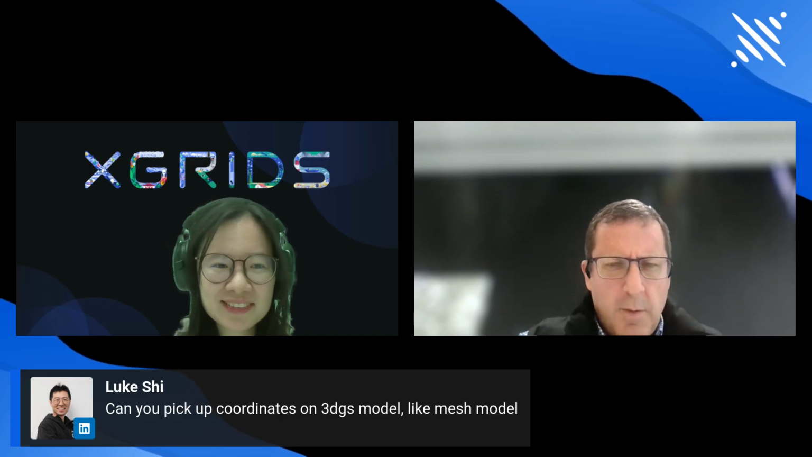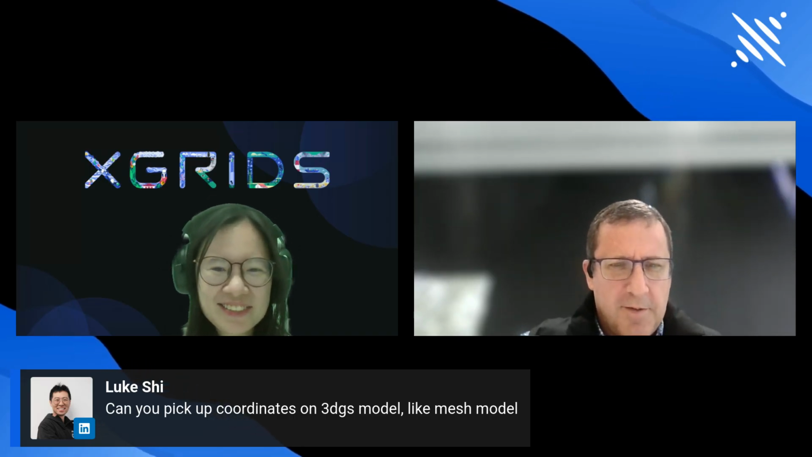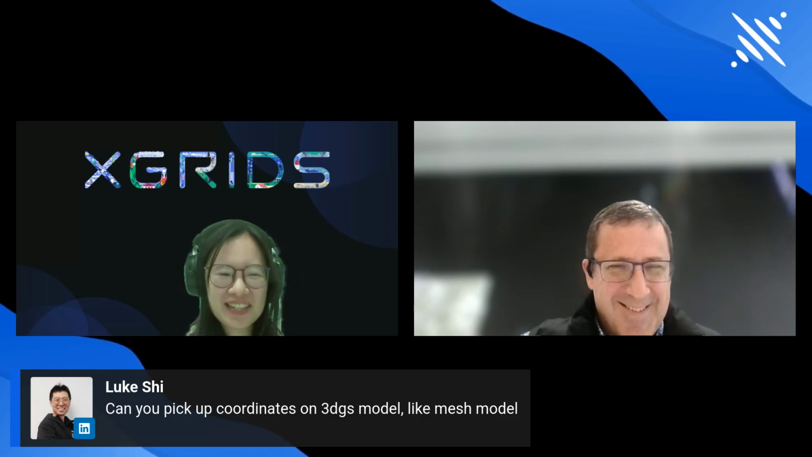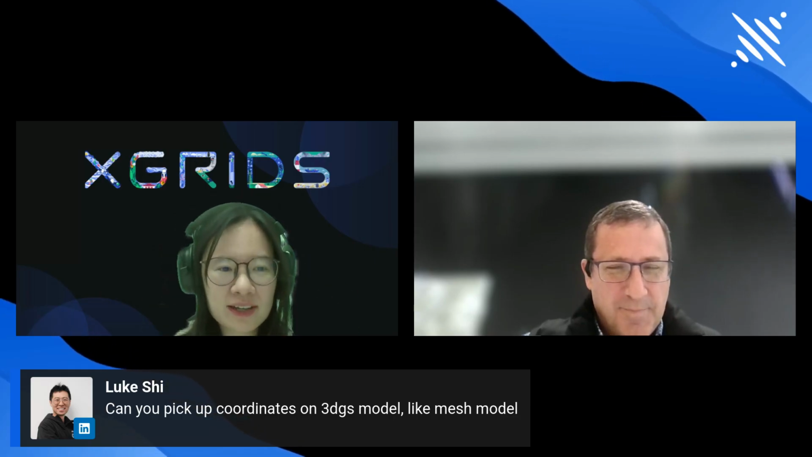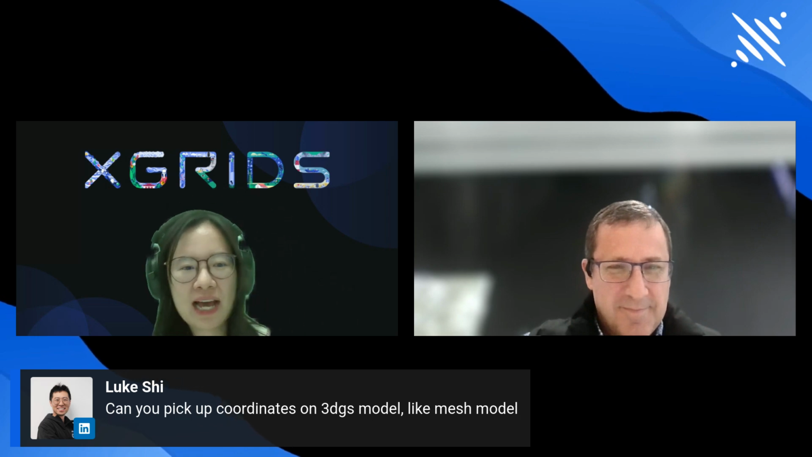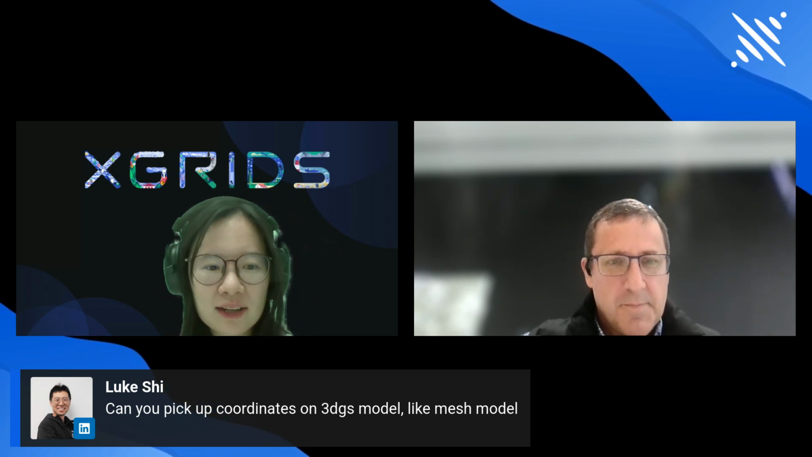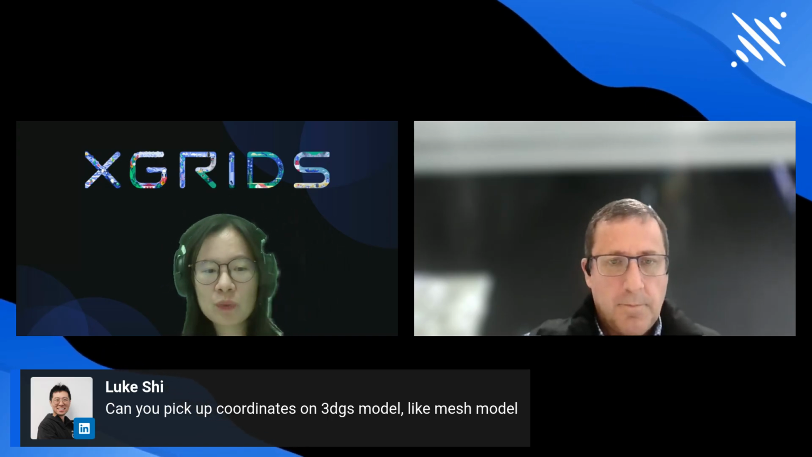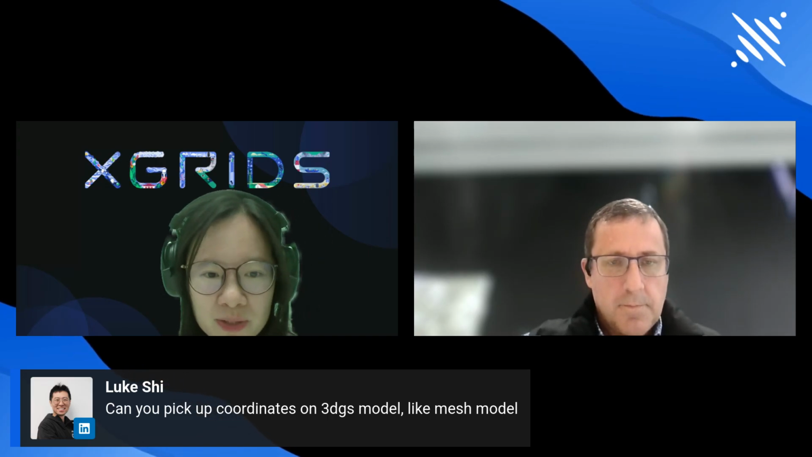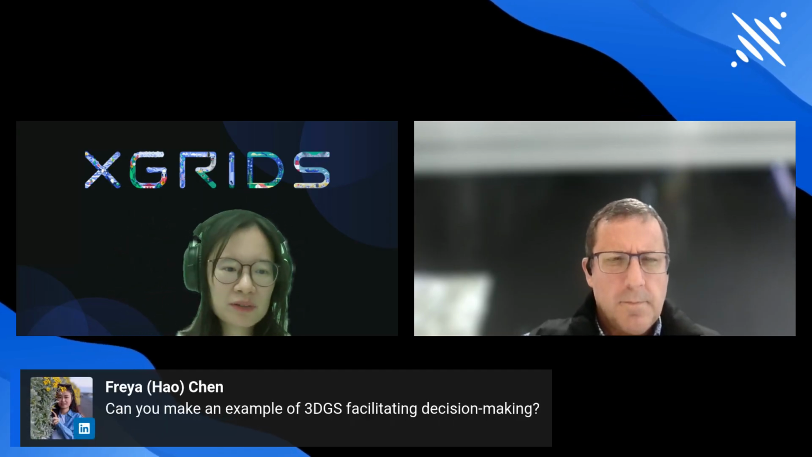Yes, that's probably a better question for Jacob, but my understanding is yes. Actually, yes. Together with the XGRIDS system, we have an RTK, so that we can also have GPS and geo-reference information in, so that we can pick up some coordinates with the 3DGS models. And let's go to another one coming from Freya.